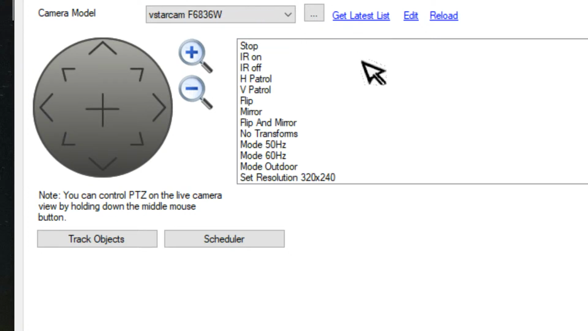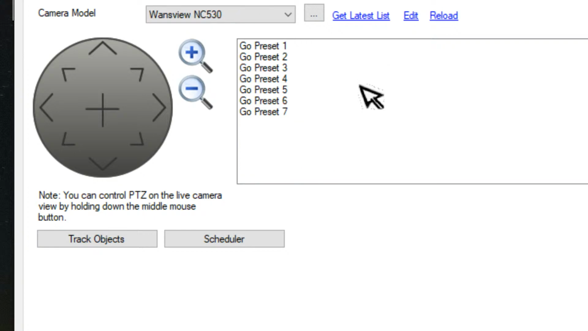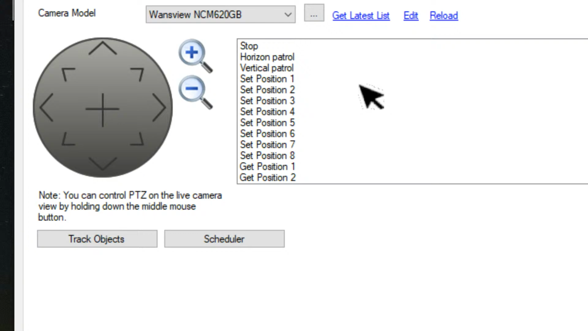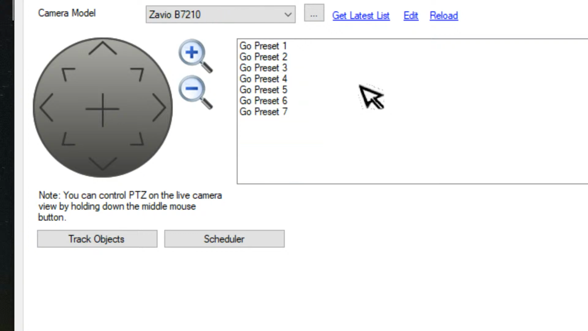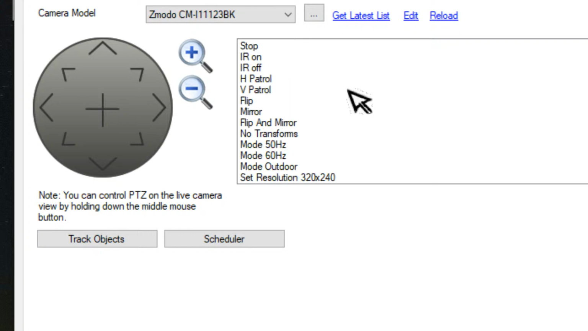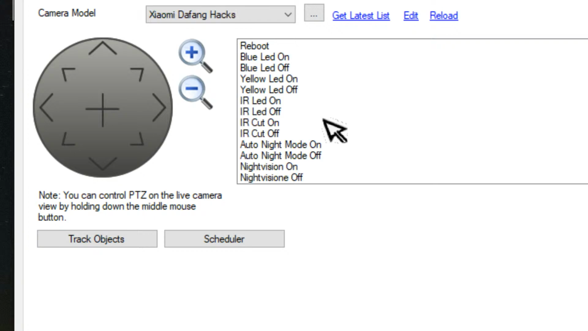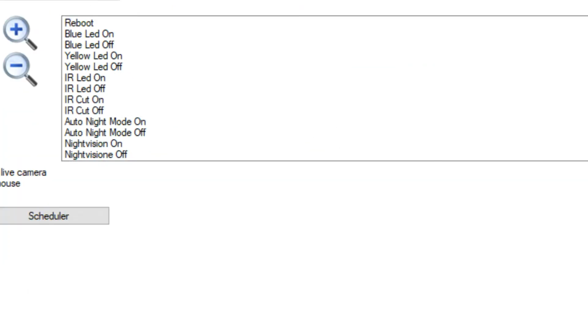You think it'd be a general thing, wouldn't you? General 1, 2, 3, 4. It hasn't got a search, has it?